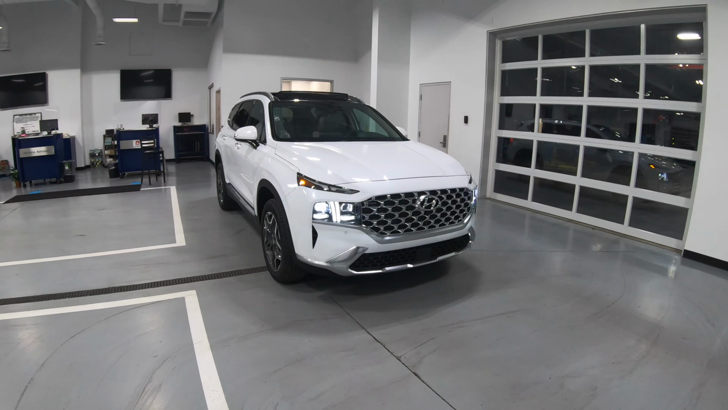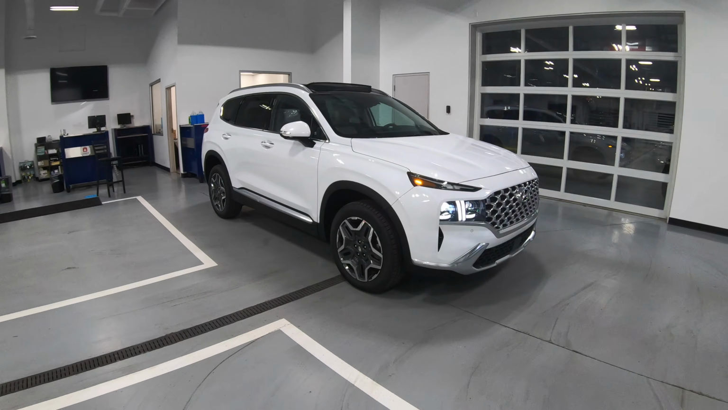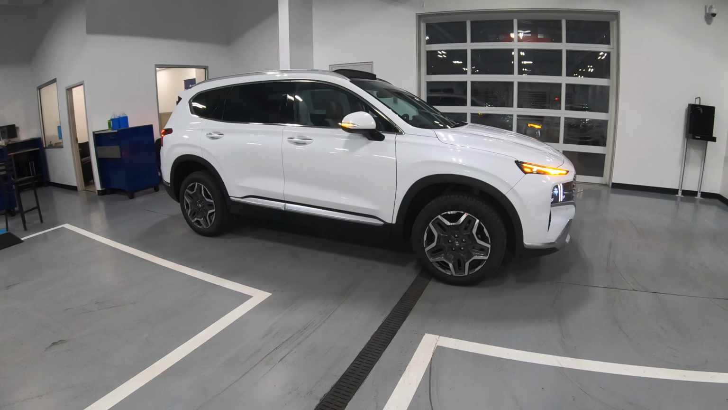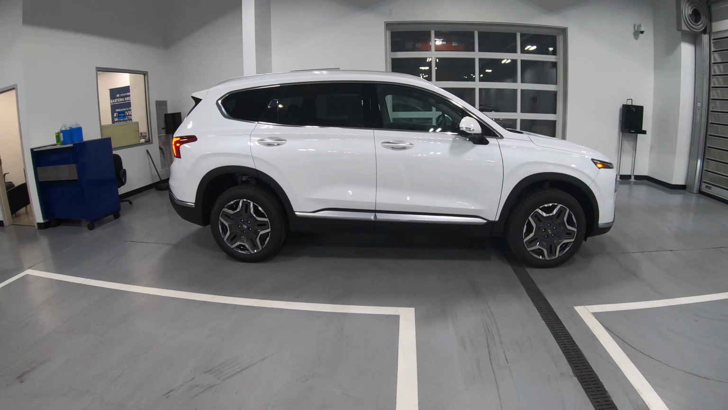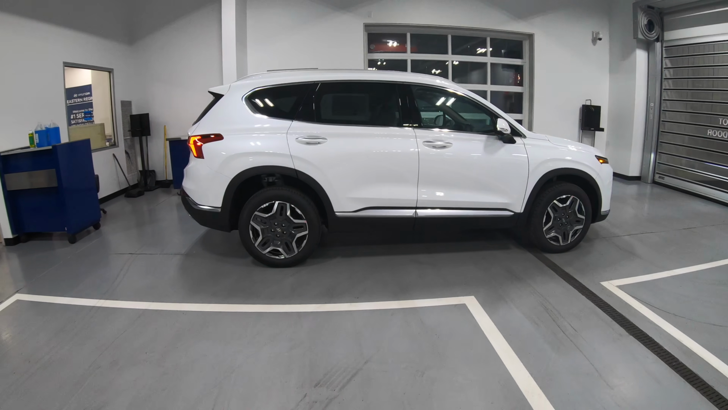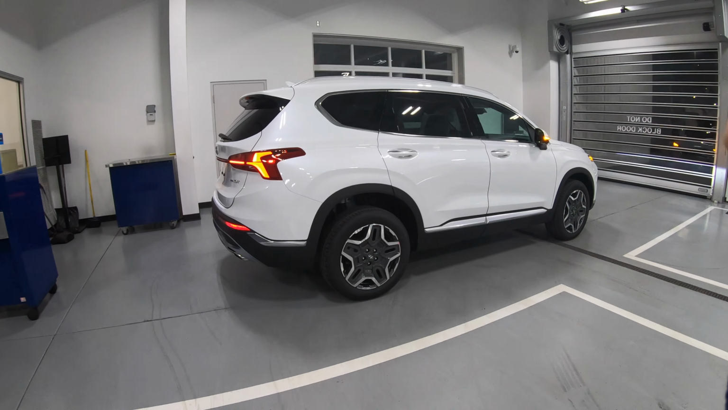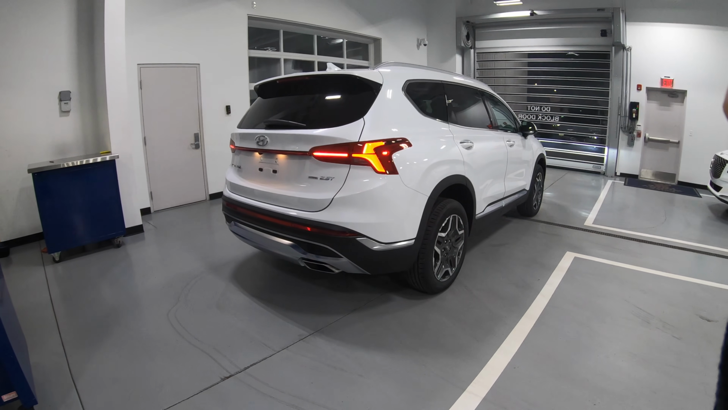In today's video I'm going to be taking this 2021 Hyundai Santa Fe on a night POV test drive. The Santa Fe was facelifted for 2021, so the headlights and taillights were changed, there are new rims for 2021, and a few more things. But let's go ahead and take this Santa Fe on a night test drive and see how it does.